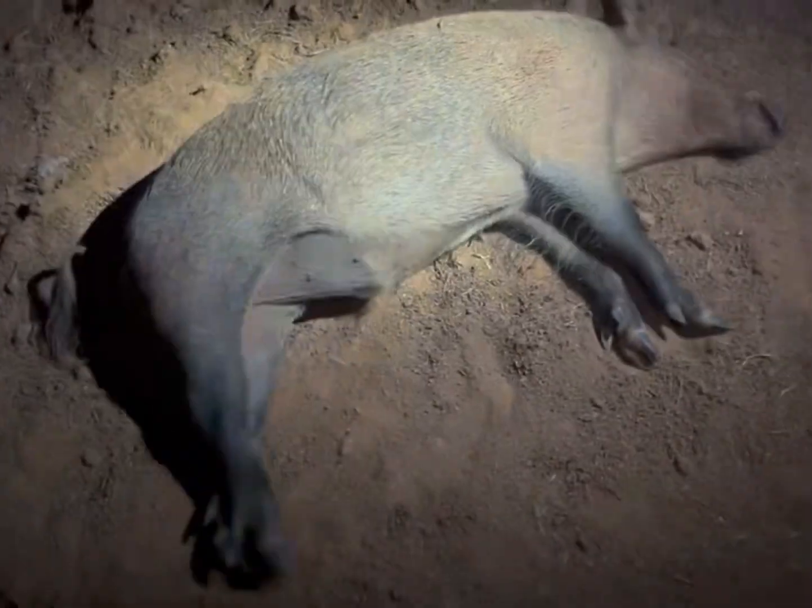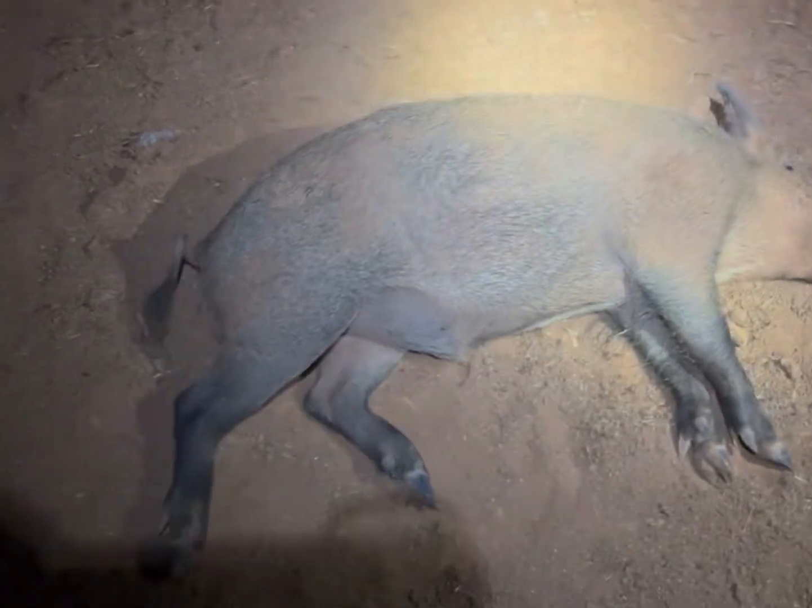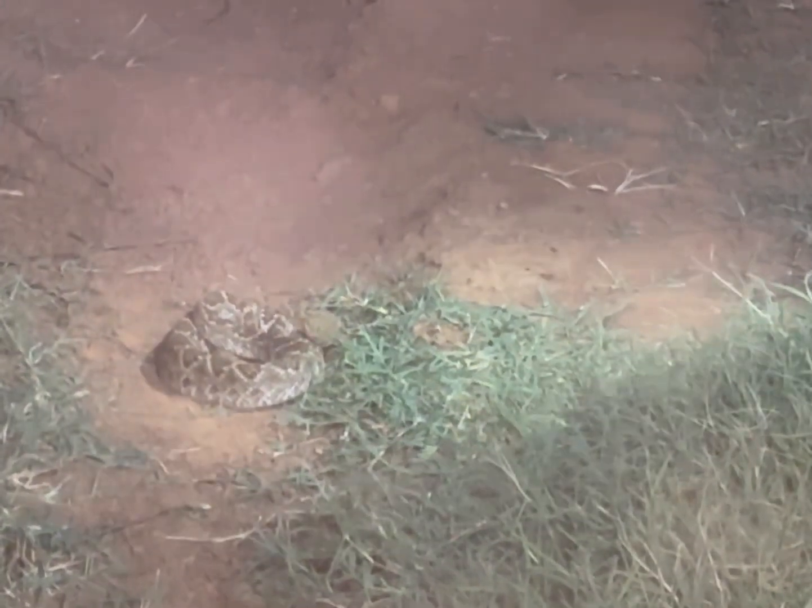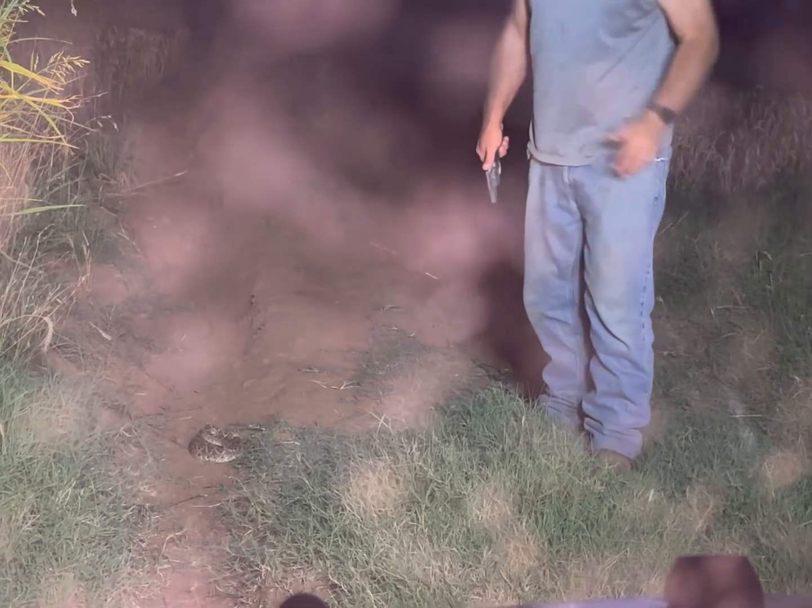Boar by himself. This is about, oh, shoot. We killed a couple more right over there. Yeah. Last time we came out, so. It's the boar hangout. Had a little encounter. Got him with that homemade rat shot. Tim's out there, got to play with him.